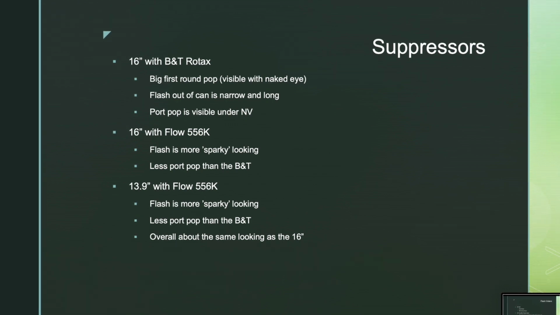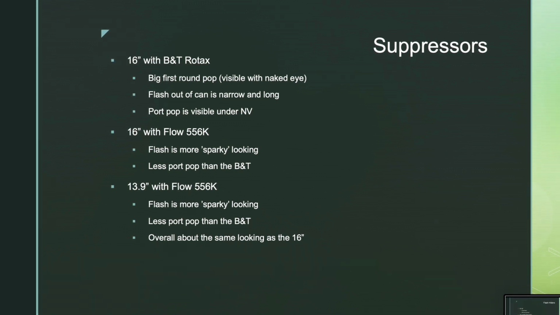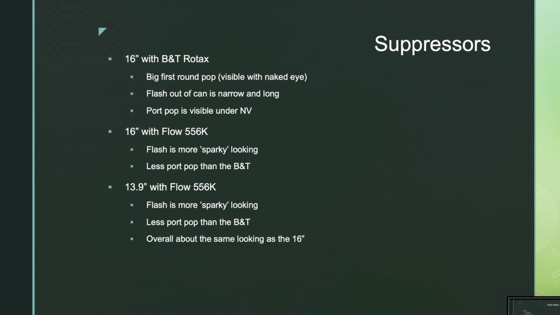So we might need to tune the rifle a little bit better, but overall, I still think it's completely serviceable for a night vision setup.